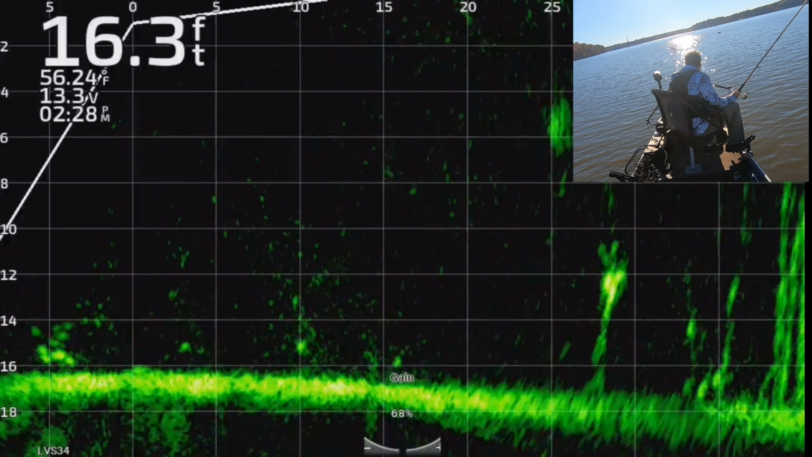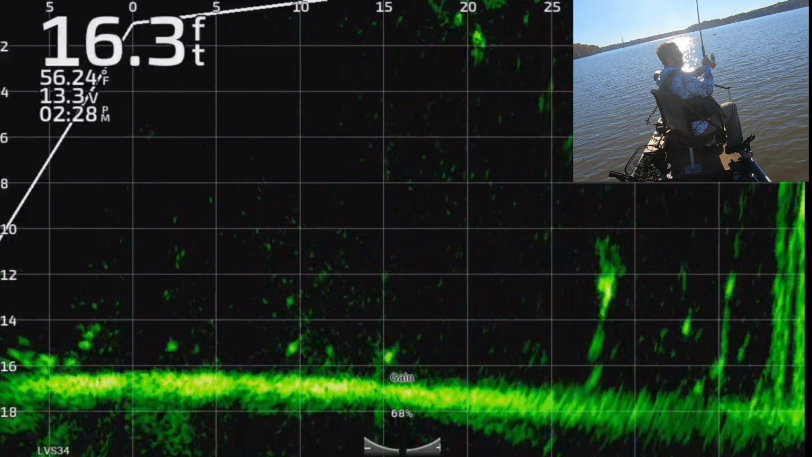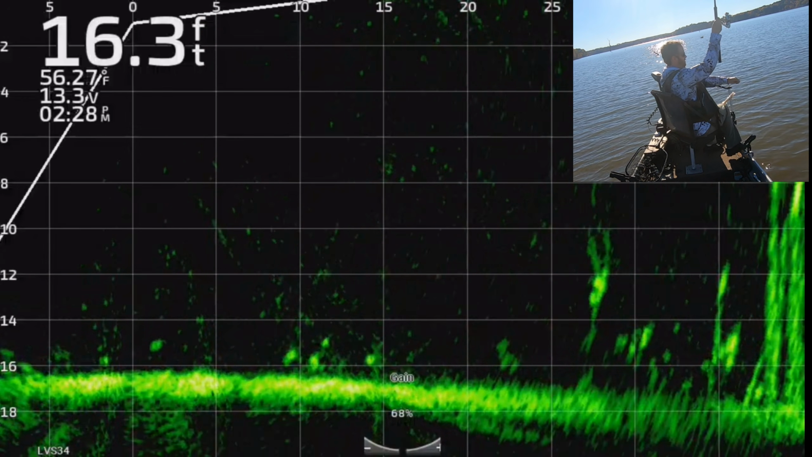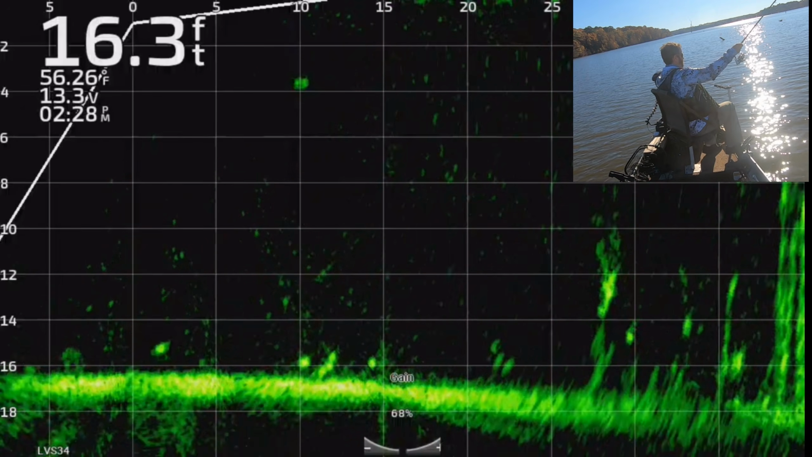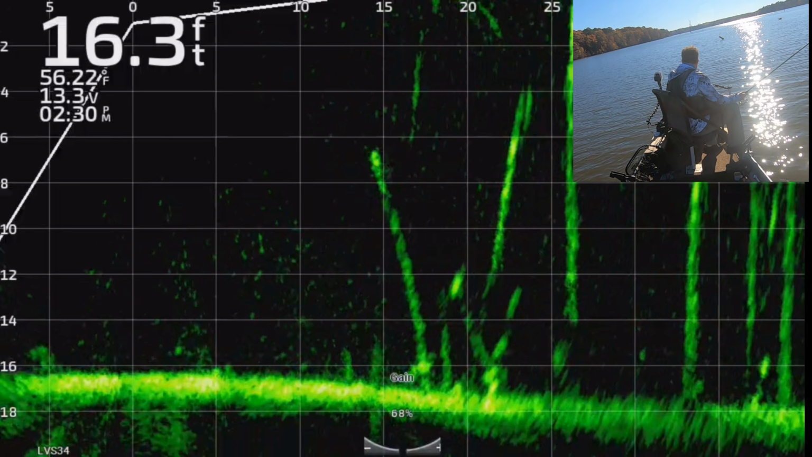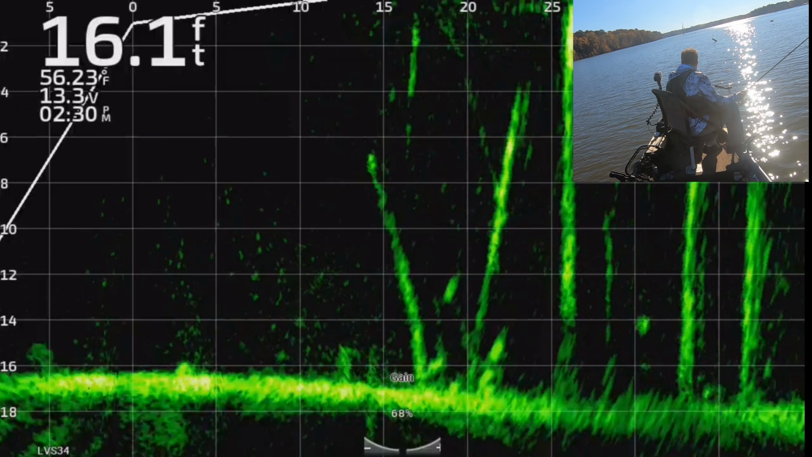Oh, there's a couple of them right there. Got one. Those are good, like hard marks. The brighter the spot, the bigger the fish, is generally how it works. And when you're out further, that's even more true, because when you're further away from the boat, the beam is wider, and so your returns won't be as hard. So when you see a hard return far away, that's a good fish generally.